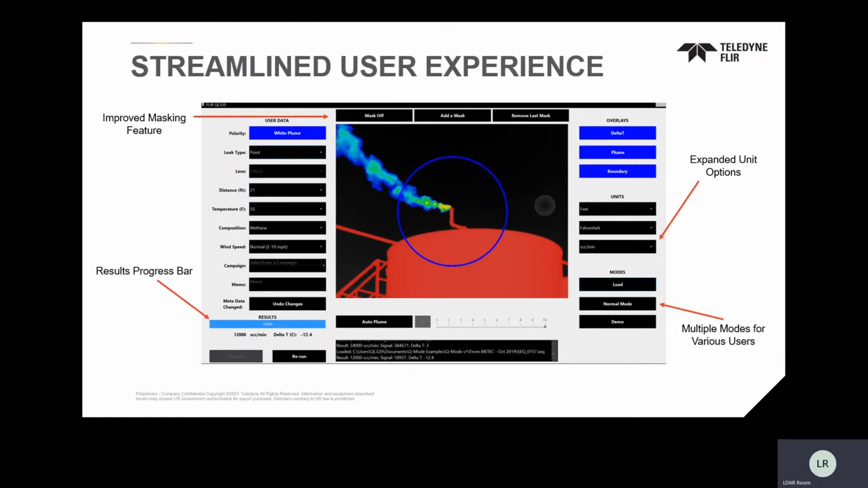Because the challenge that you have with our expert mode is that you could be looking at a gas leak for 5 hours in a lab with an OGI camera, and you're never going to get 2 sections of 10 seconds that look exactly the same. In a controlled laboratory environment, a gas is turbulent, it's always moving a little bit different. So realistically, the number may change slightly. And so what we have is the normal mode where you tell it that you're ready to measure, and it will hit the results bar and just give you an accurate number at the end.